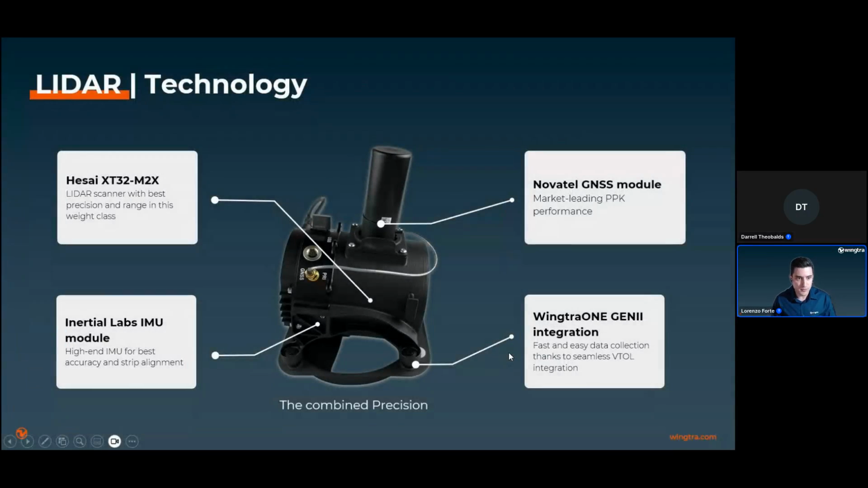If we go next. So having a look at our payload, as you can see, we have 3 main components. We have the HSI LiDAR scanner, which offers best precision and range within this weight class, together with the IMU module provided by Inertia Labs and the Novatel GNSS antenna as well. And we took this and integrated it with our system, the WingtraOne, that then offers you a tested, ready to go tool that is easy to use and allows you to capture consistently high quality data.